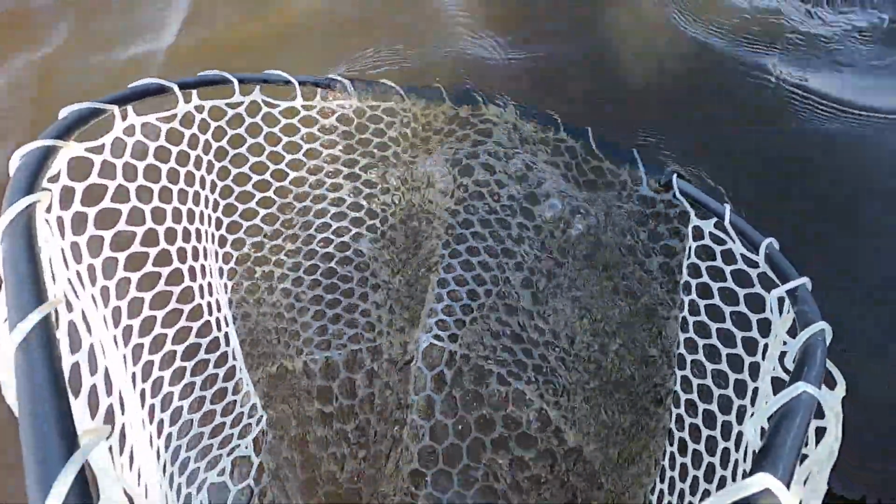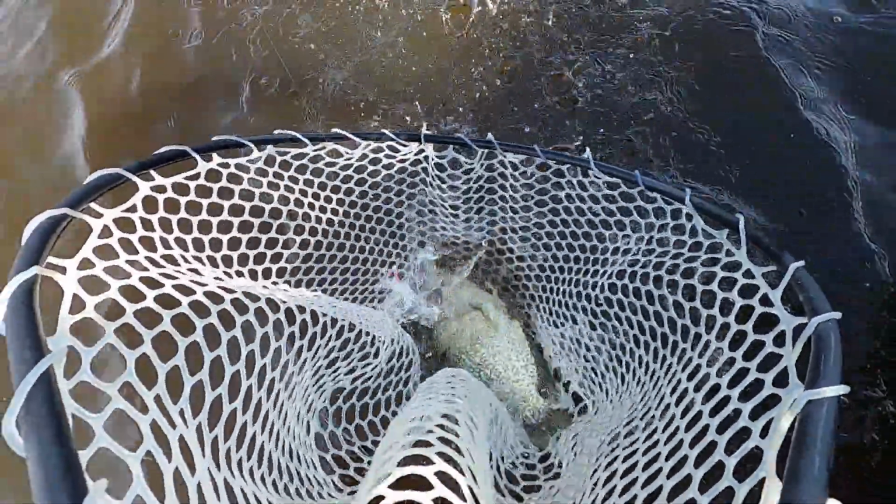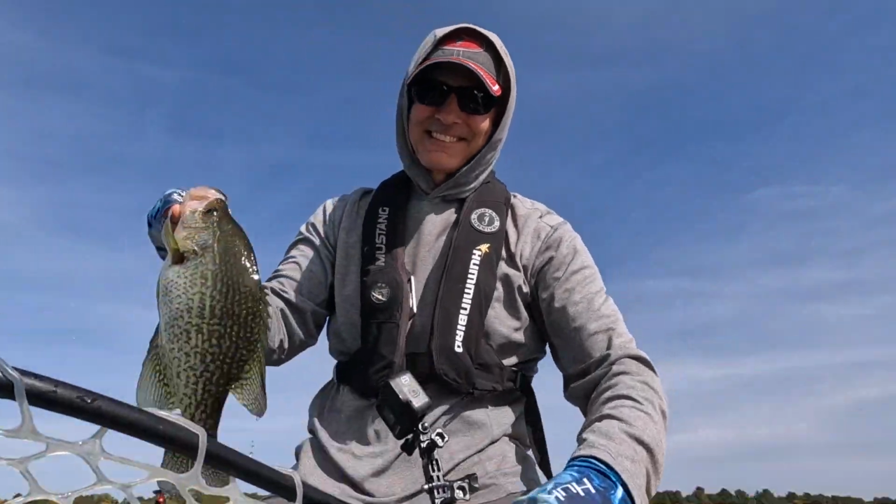Now those settings, and especially those quick dynamic contrast adjustments, help me every time I'm targeting fish in heavy cover using Humminbird's Mega Live, and they'll do exactly the same for you.